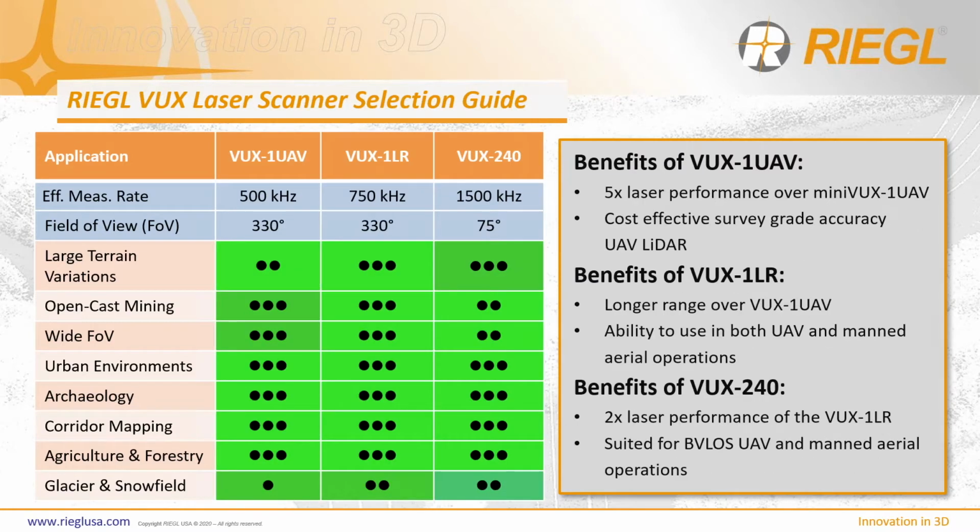With the VUX series, the VUX-1 UAV offers 5 times the laser performance over the MiniVUX-1 UAV, so it provides a cost-effective survey-grade accuracy solution, whereas the VUX-1 LR offers a longer range capability than the VUX-1 UAV with a slight increase in cost, and that gives you a cost-effective LiDAR solution for both UAV and manned aerial applications. And the VUX-240, with double the performance of the VUX-1 LR, is even more suited for beyond visual line of sight applications as well as manned aerial applications.